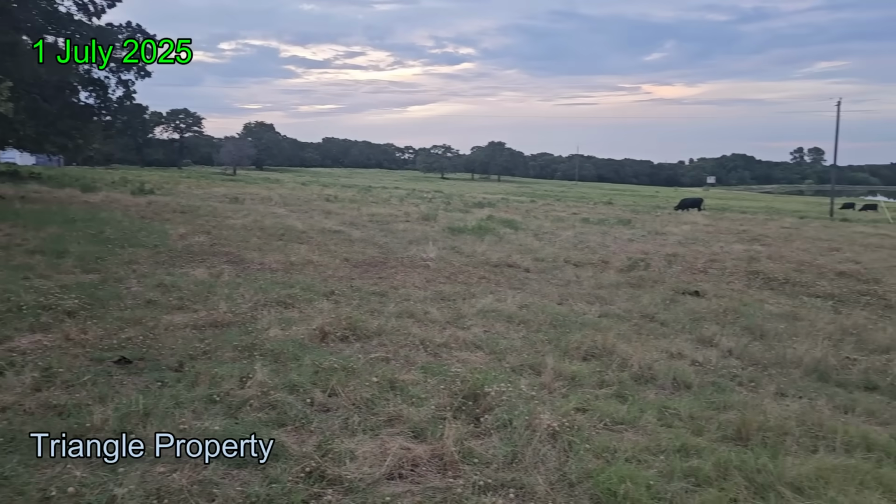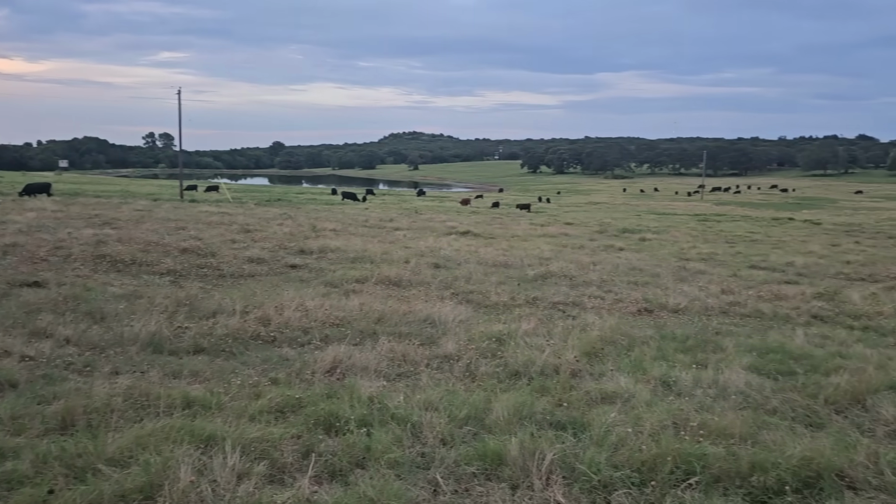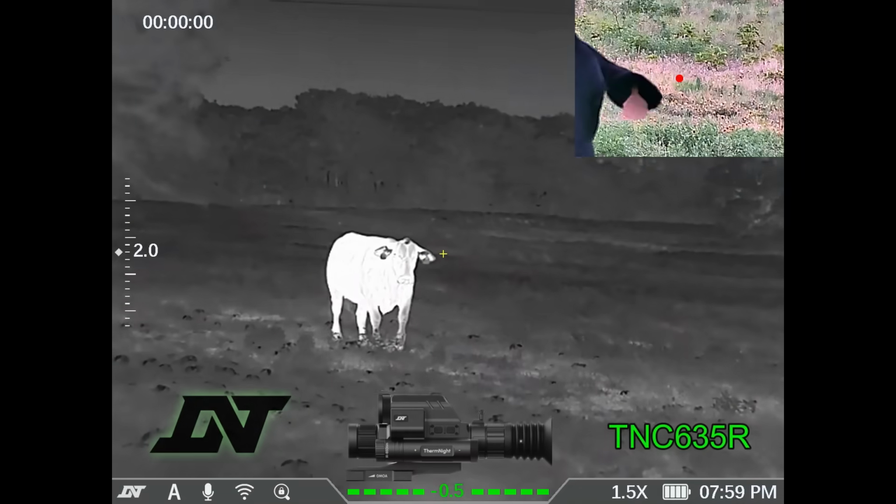I have returned to the Triangle property where the landowner says the hogs have returned again, and tonight's action is going to take place down across the dam. I'm going to go down here by the hunting blind. I'm going to set up and shoot from here, and the hogs are going to be behind the dam, down in a low area behind the arrow there. And there you can see the rest of the field that you've seen many times in previous videos.